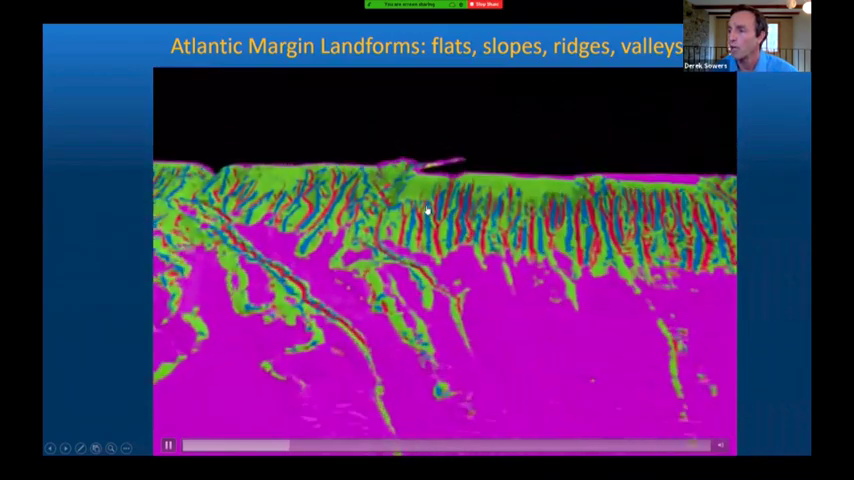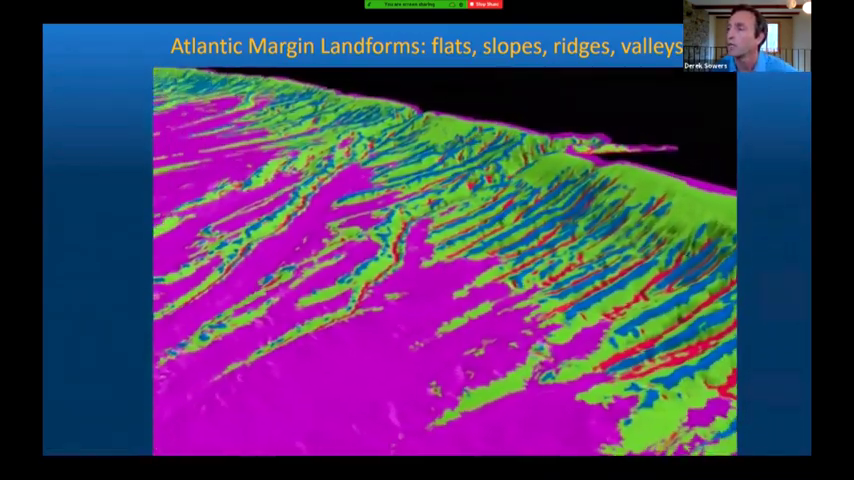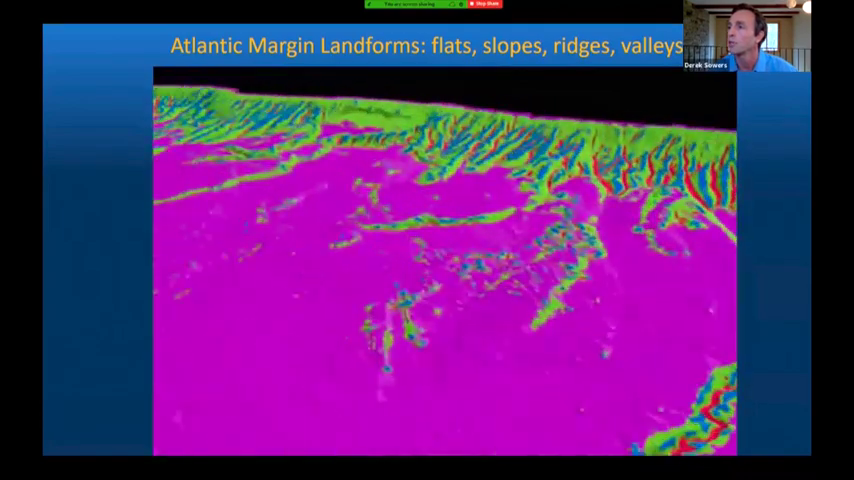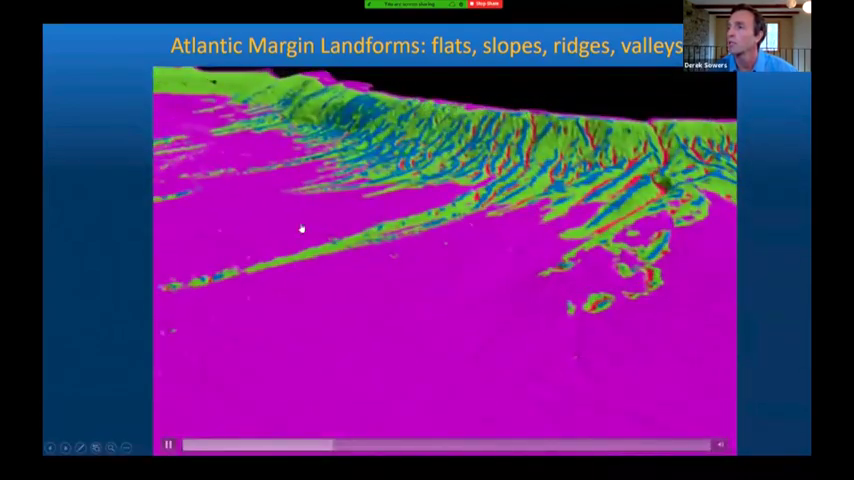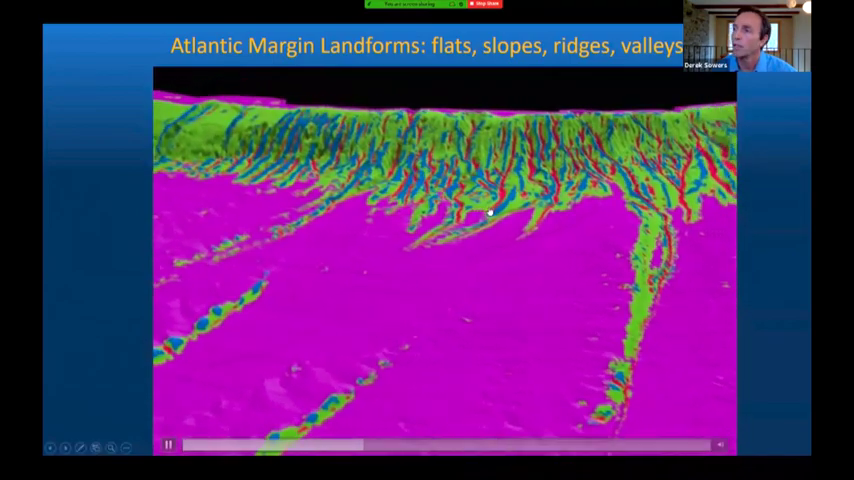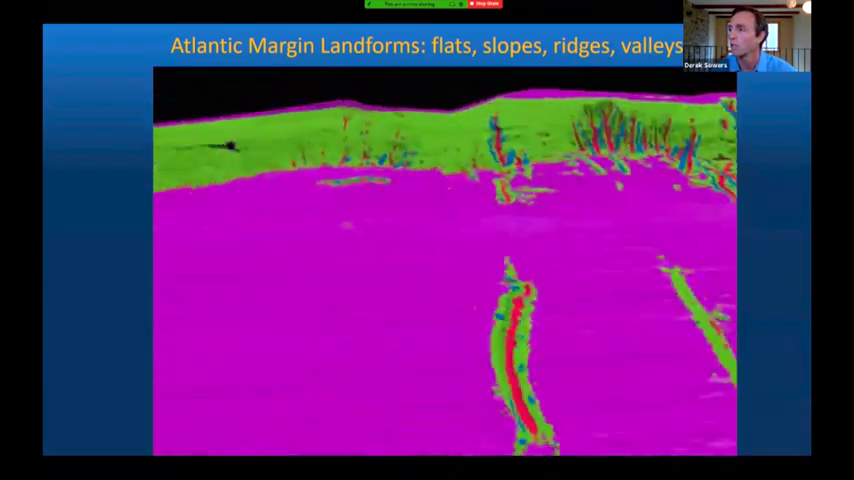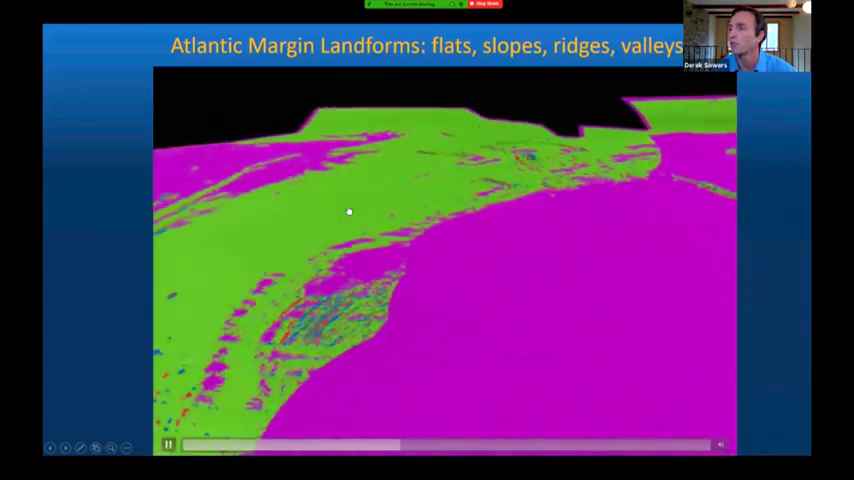And what we're doing here is flying along the canyon systems, the submarine canyons that are coming off the continental shelf of the East Coast and going down towards the abyssal ocean. And you can see that it's doing a good job at delineating the major geomorphic features of interest. You can really see the gullies and the canyon features coming off the shelf.